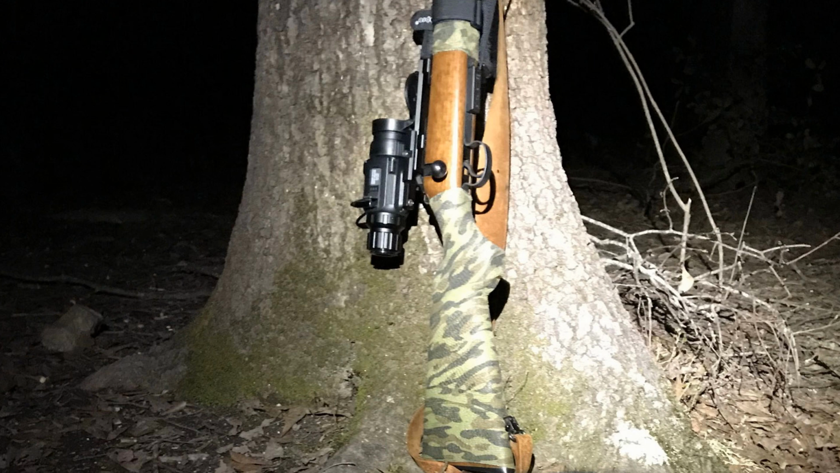It comes with a quick detachable mount. It's just a single lever, but it seems to work just fine. We used it on both modern sporting rifles and bolt action rifles. One good thing about it is that because the mount is forward, if you have a bolt action rifle, you can clamp this on any type of Picatinny rail that's on your rifle, and you'll have the proper eye relief. Now this scope is actually a little bit shorter than it looks.